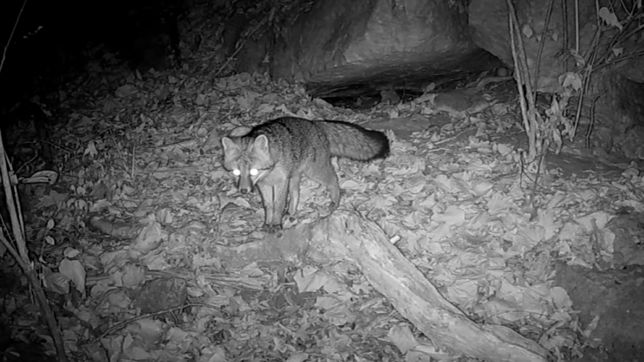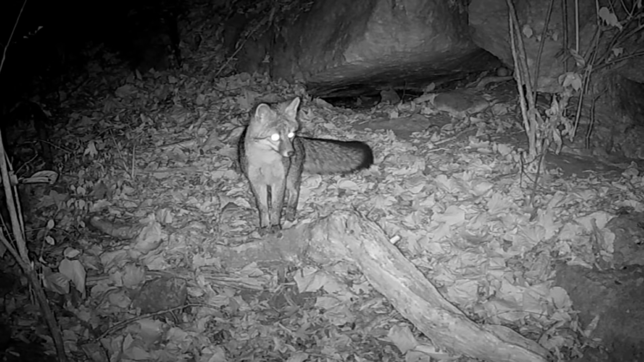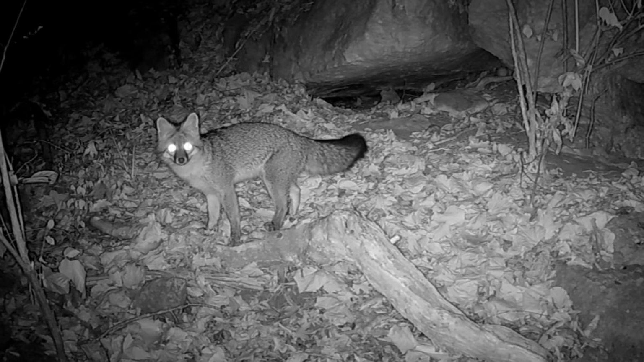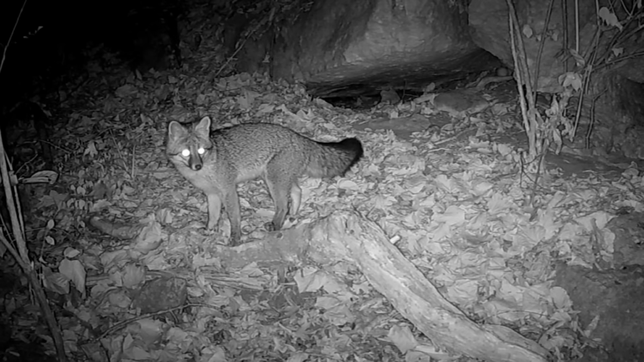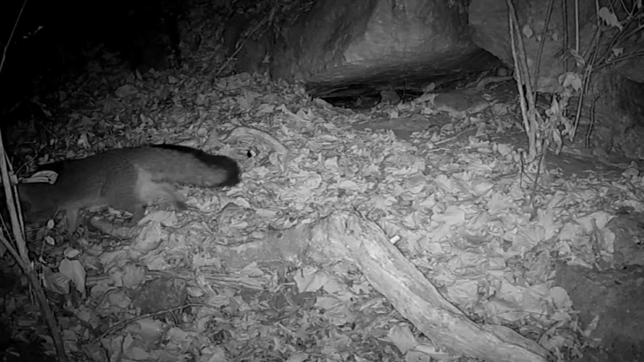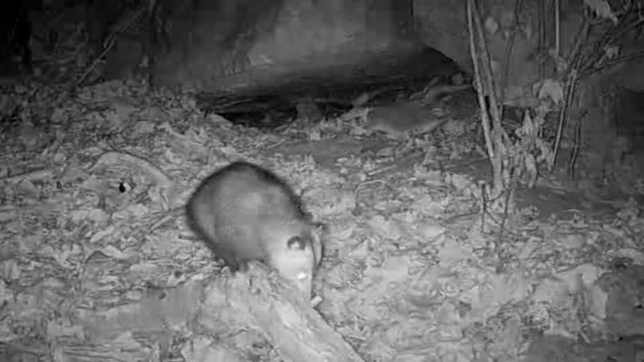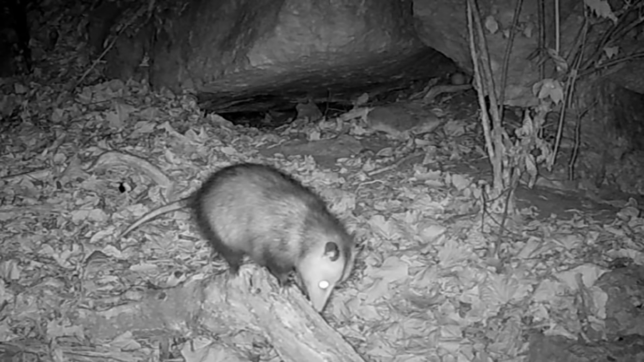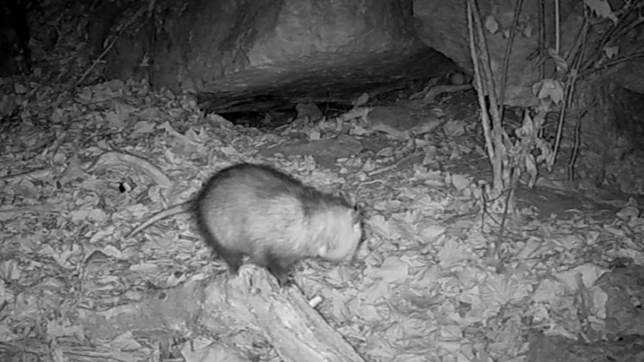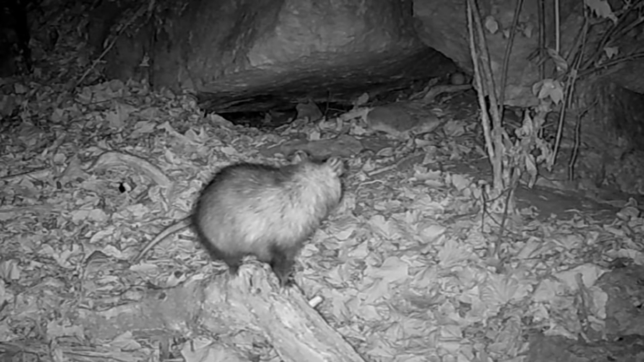There's old Fred, or Betty, I can't tell the difference. But they're pretty little foxes. They're out making their rounds, too. This is their favorite spot. Now here's old Joker on Ricky's perch there. Wonder what he's up to.